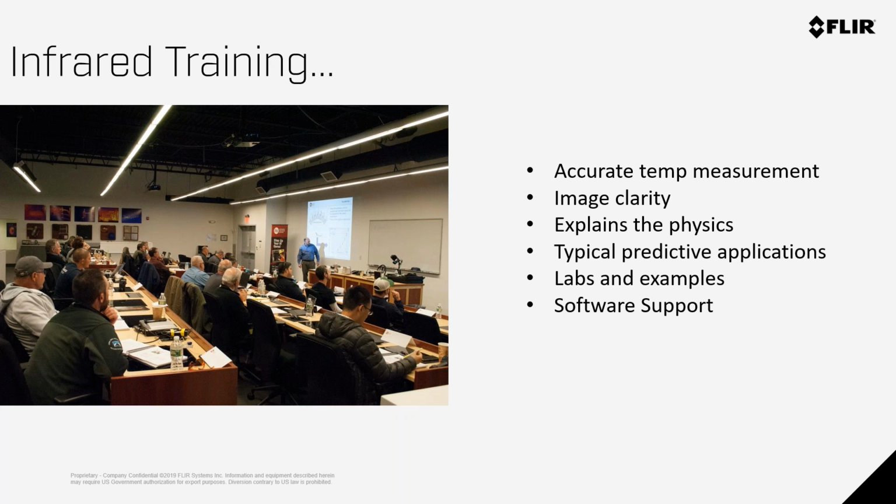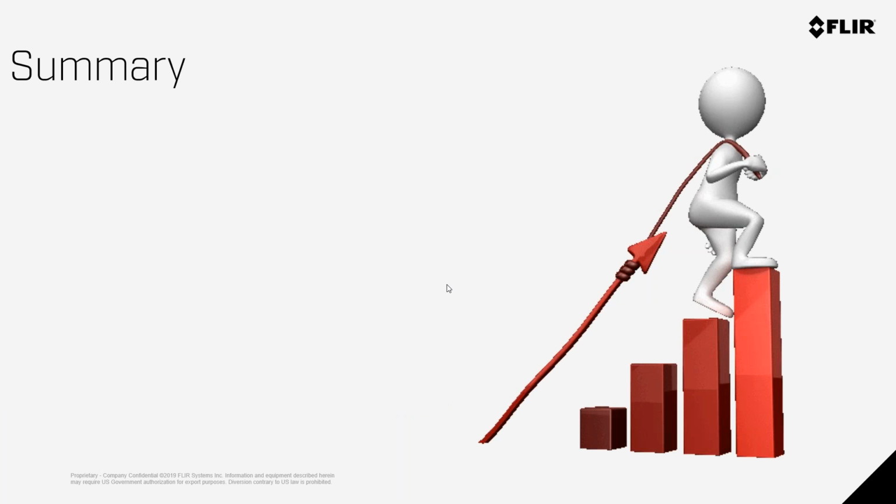And finally, there's also software support. The people are there to help you create the best program possible and how to get the most out of your camera, your software, yourself, and create a fine-tuned system.